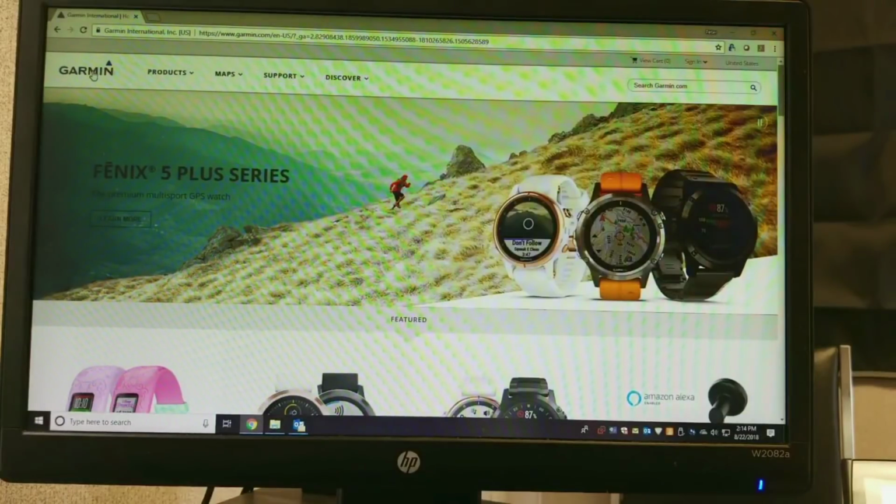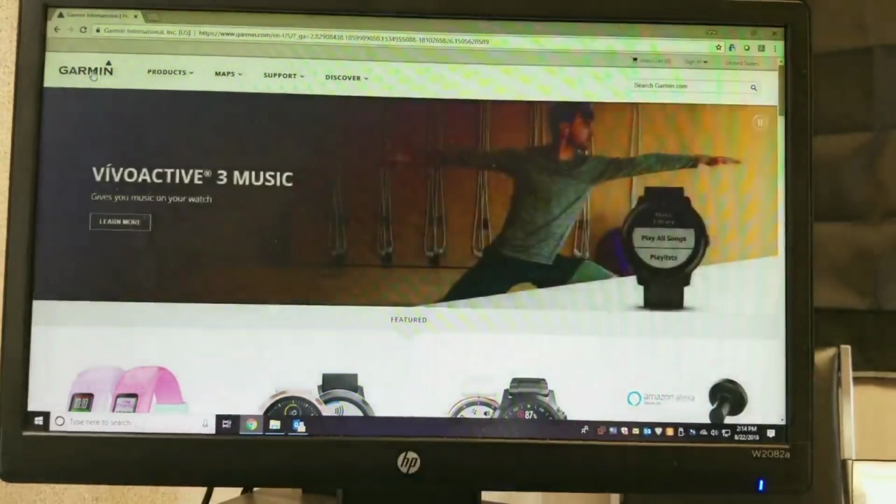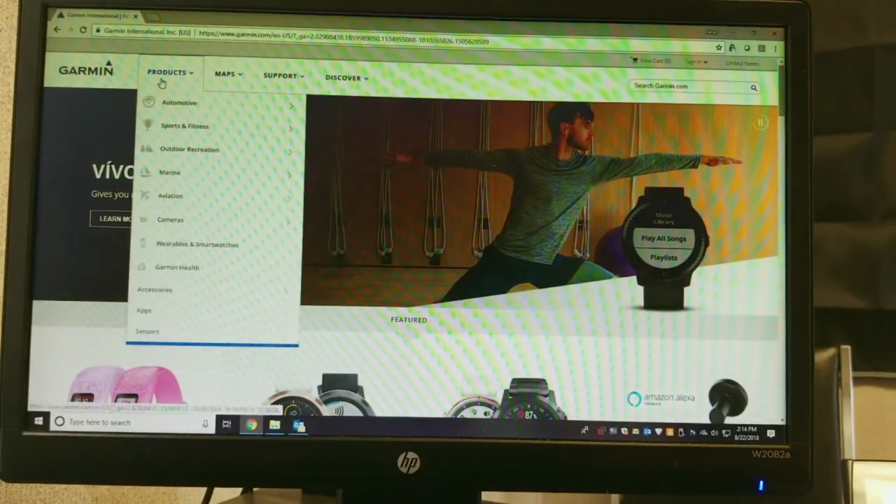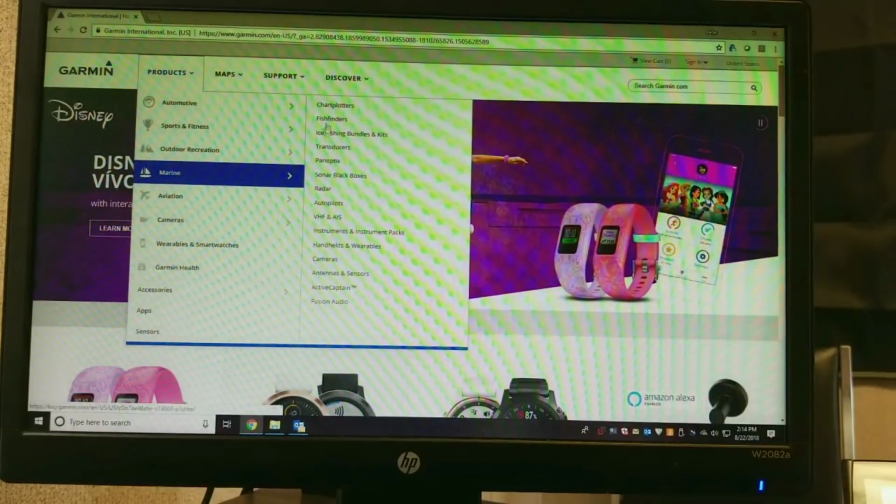Hey guys, so today we're going to look at the Garmin website, and we're going to try to figure out how to look at it and figure out what we need for our marine products. So we're going to come in right here, and what we're going to look at today is going to be GPS, chart plotters, and fish finders. We're going to come to marine. You can come in here to fish finders, or chart plotters, excuse me.